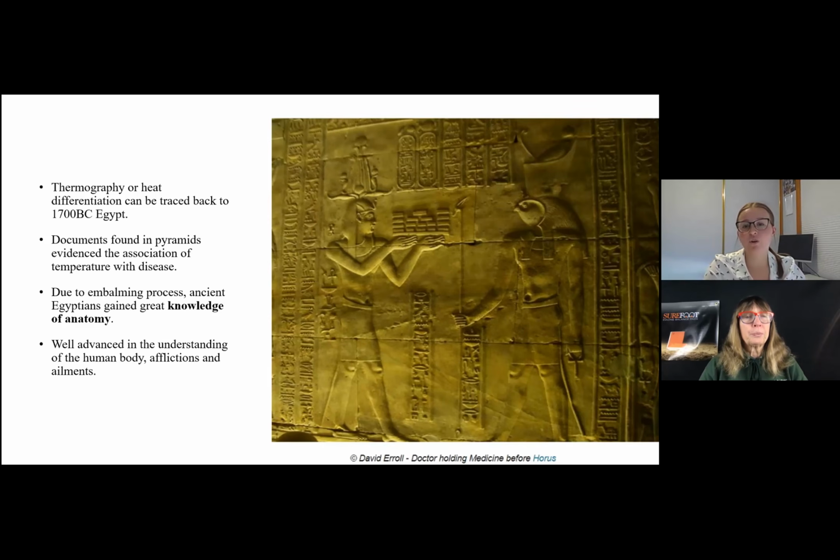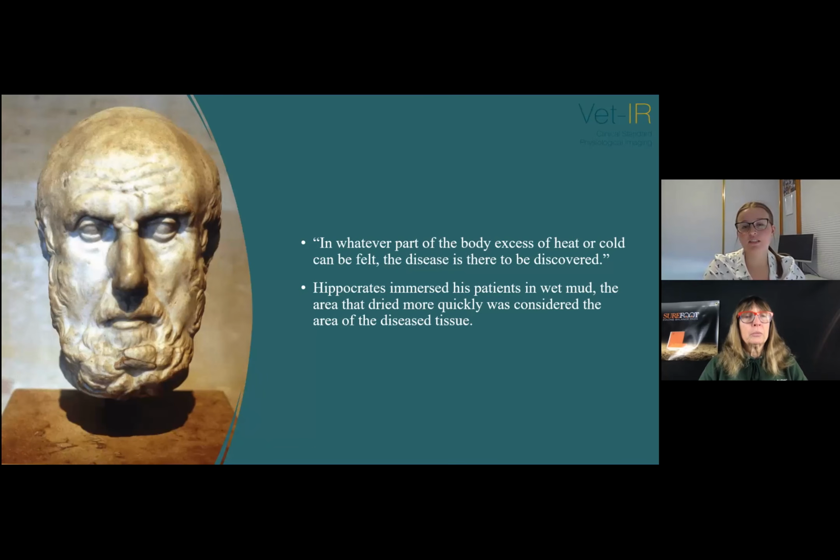And then in 400 BC, the Greek physician Hippocrates wrote, in whatever part of the body excess heat or cold can be felt, the disease is there to be discovered. It is written that he immersed his patients in wet mud, and the area that dried more quickly, indicating a warmer region, was then considered the area of diseased tissue. So you can see this when using products such as Tough Rock. Areas dry faster than others.